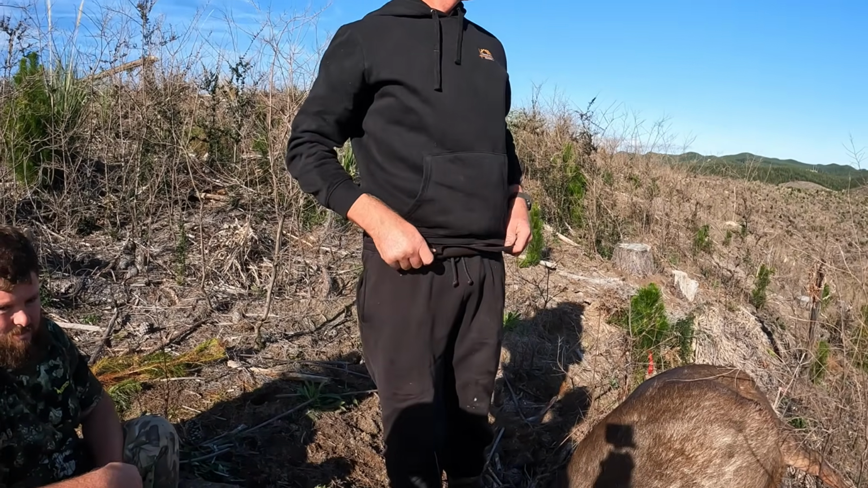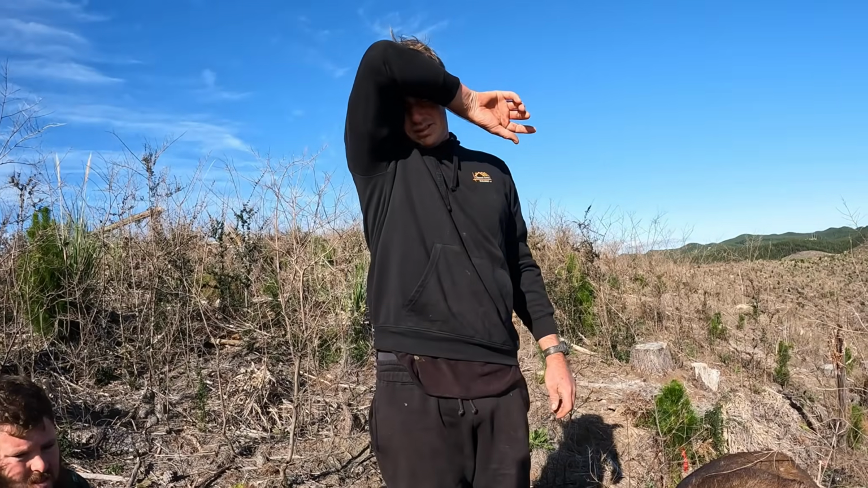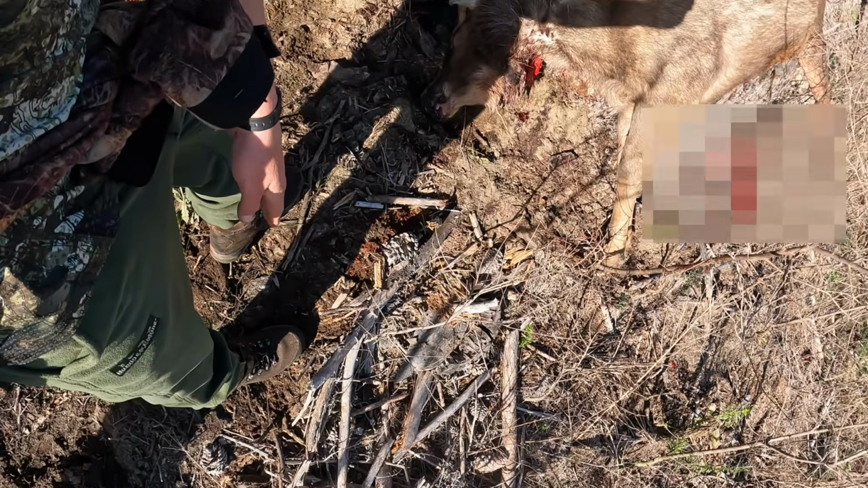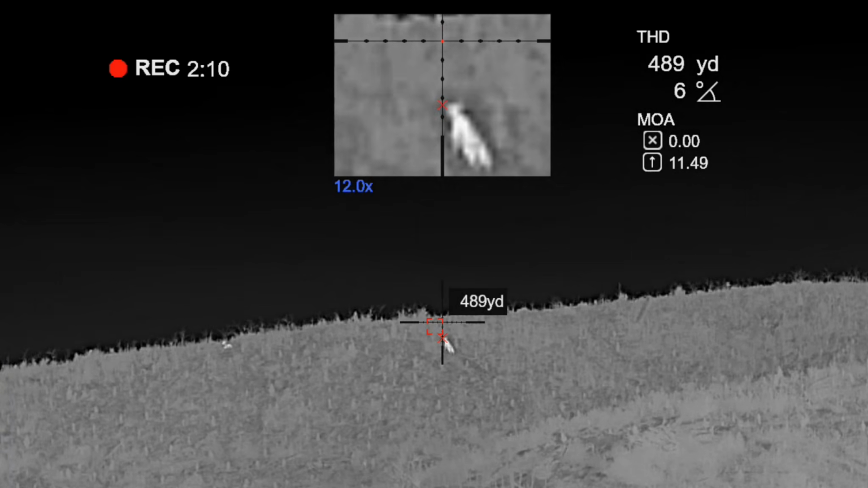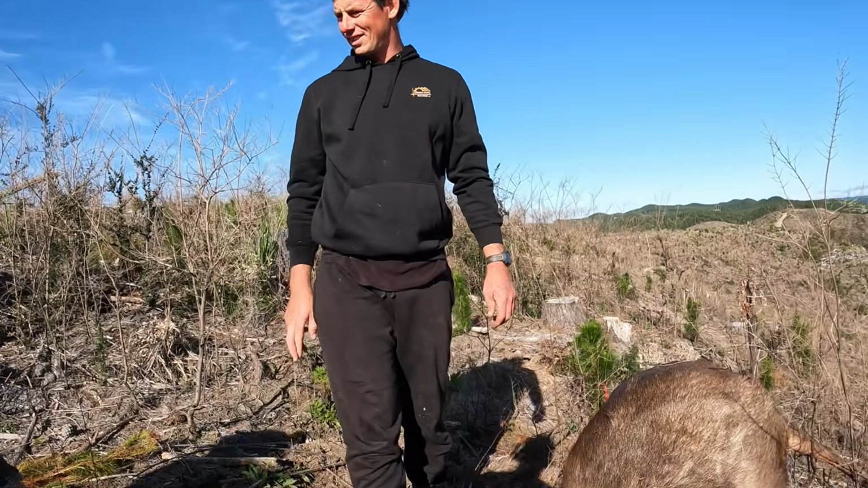And when we did a test fire again this morning, mine was a little bit left anyway. So I was way in front. I was out here somewhere probably. So at least that one's still alive for someone else to get. Hopefully, Clint. Fingers crossed.